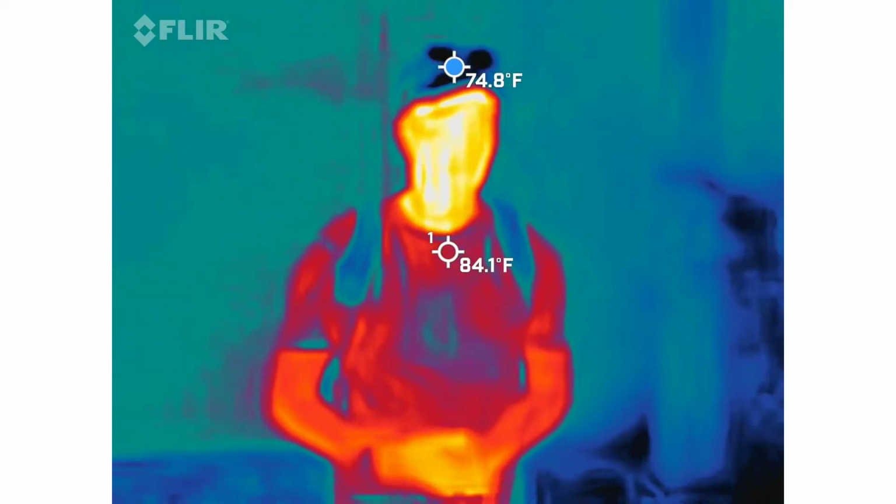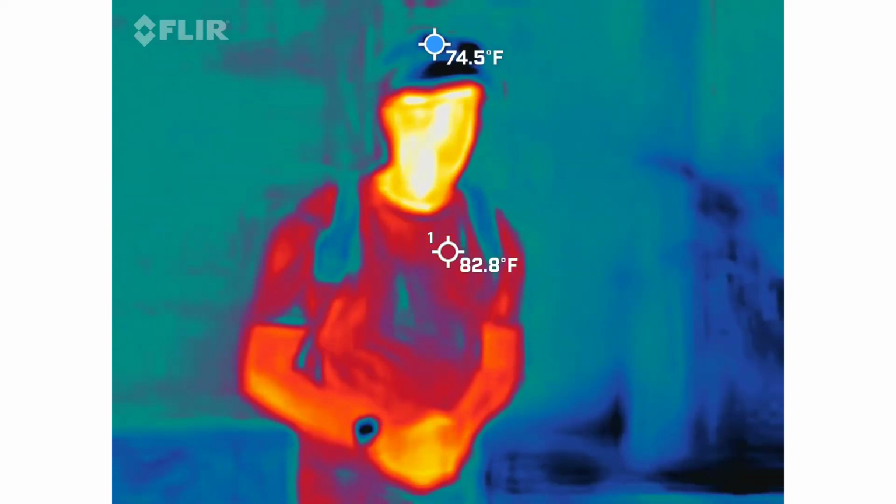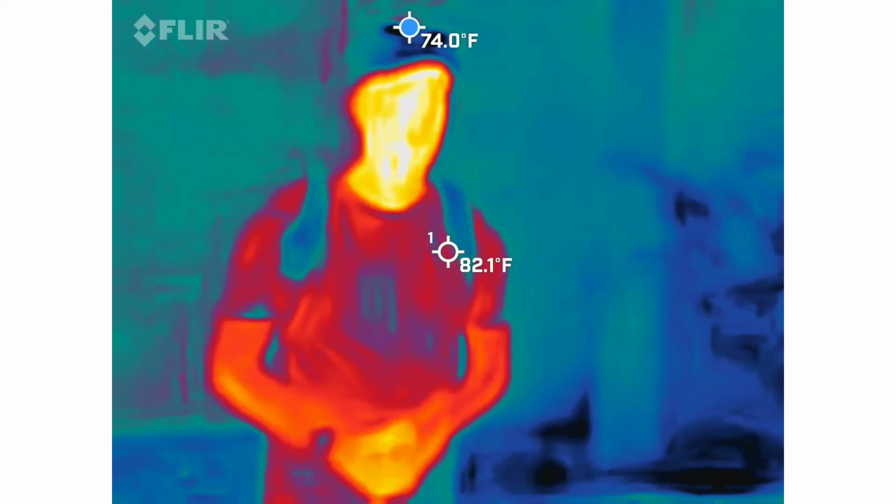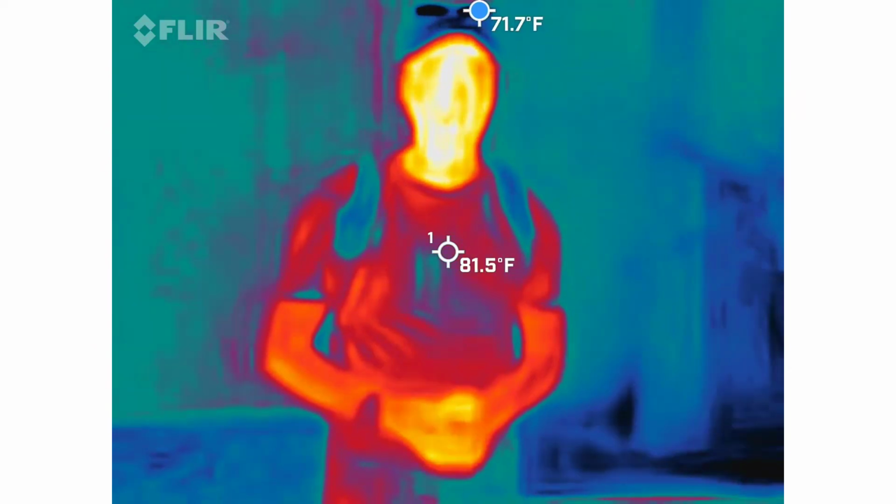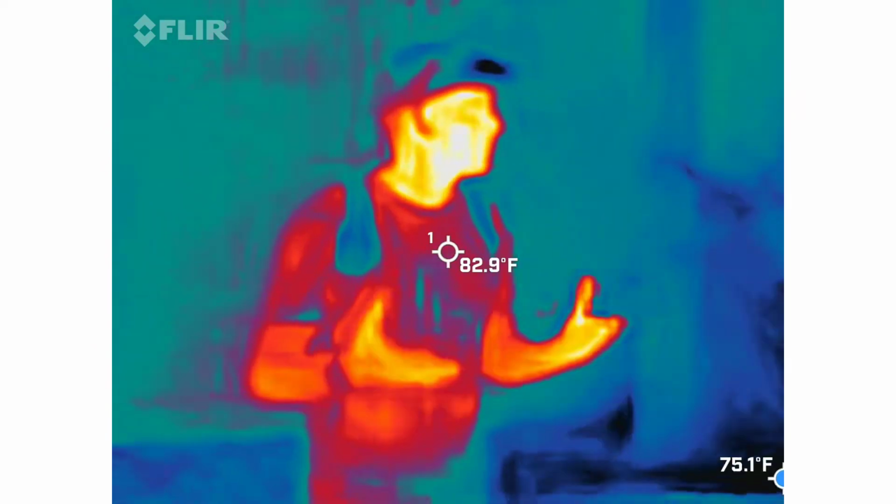You're going to try to keep one of us in view. You're going to not shoot other people if possible, especially if they're going to their vehicles. Right. So we'll talk about that in a second. But the reason why is because we're going to be the warmest thing out here. It gives us an array of color in that screen.